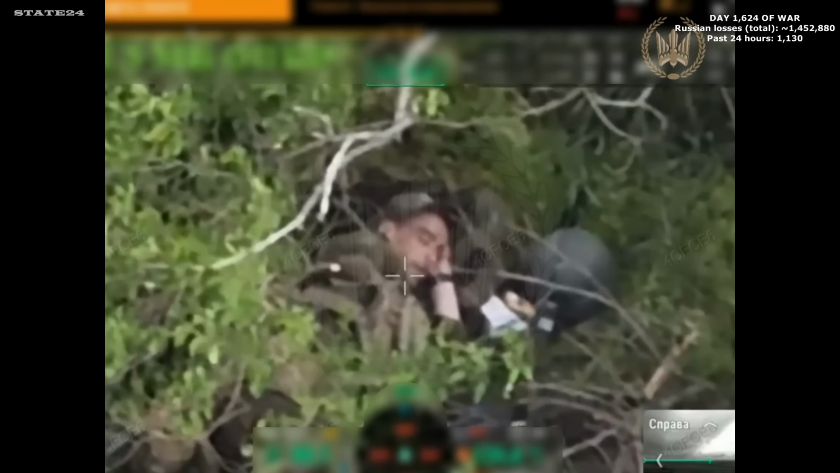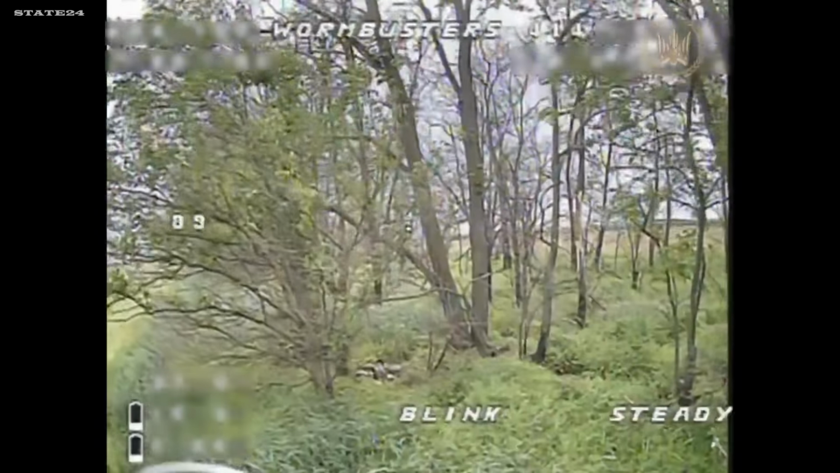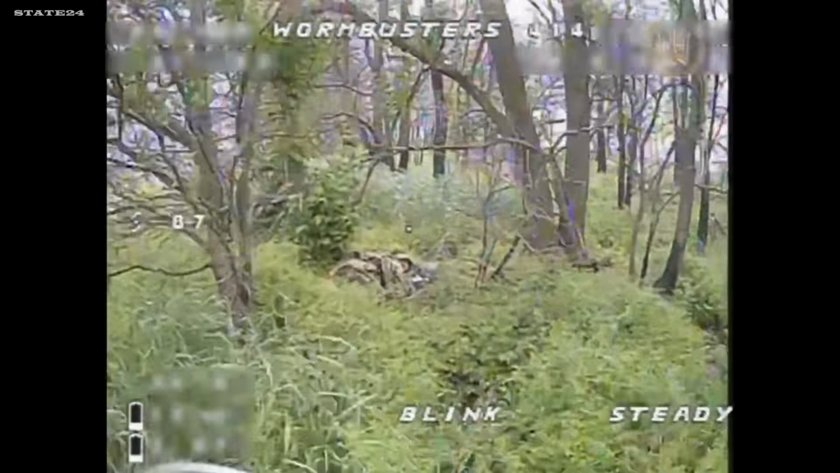A Russian soldier spotted lying under a tree, resting, unaware of what's already closing in. The drone reaches him before he gets up.